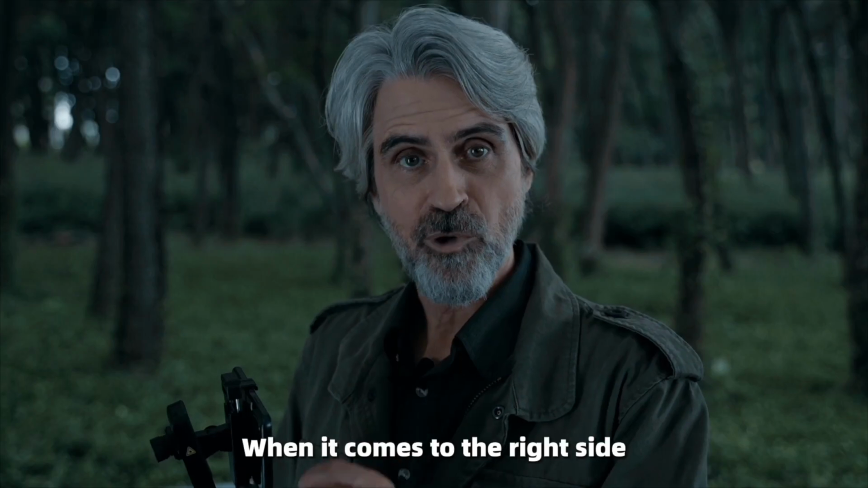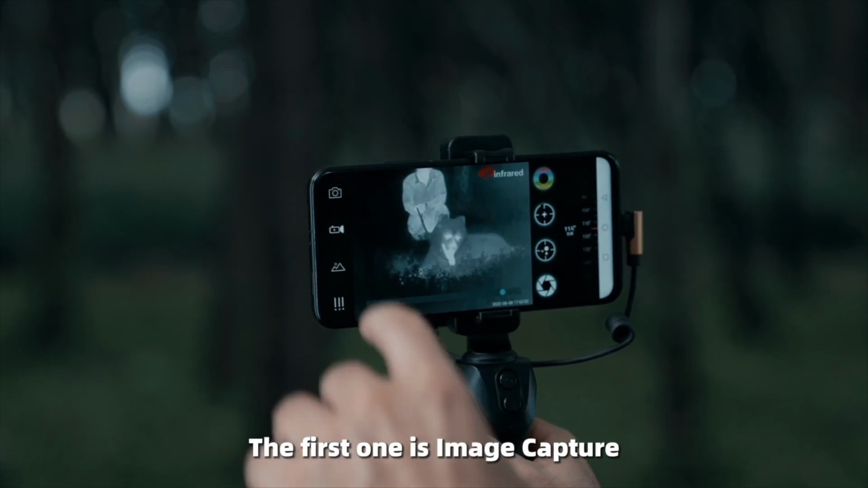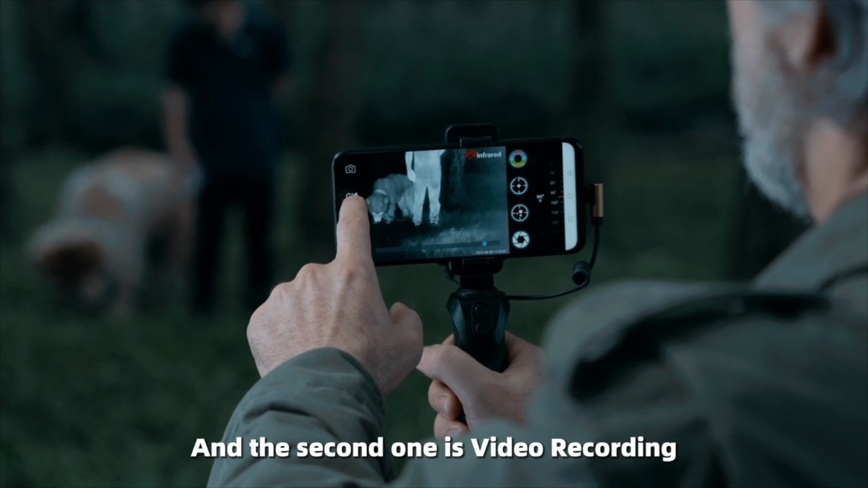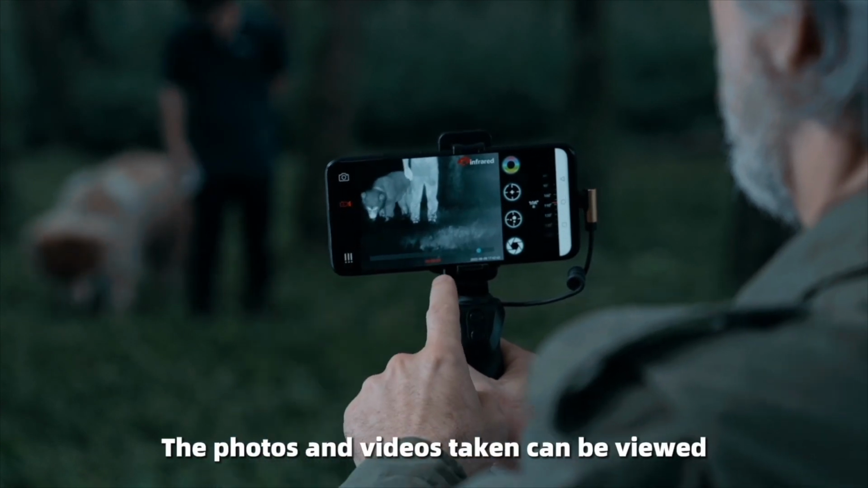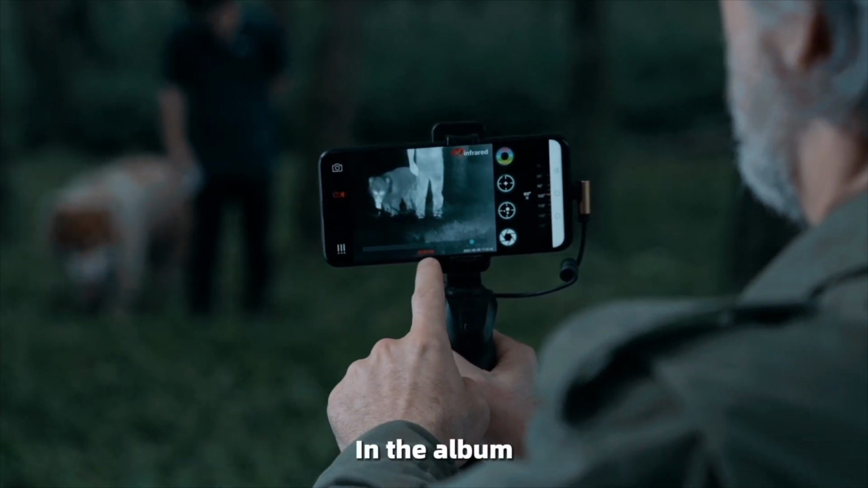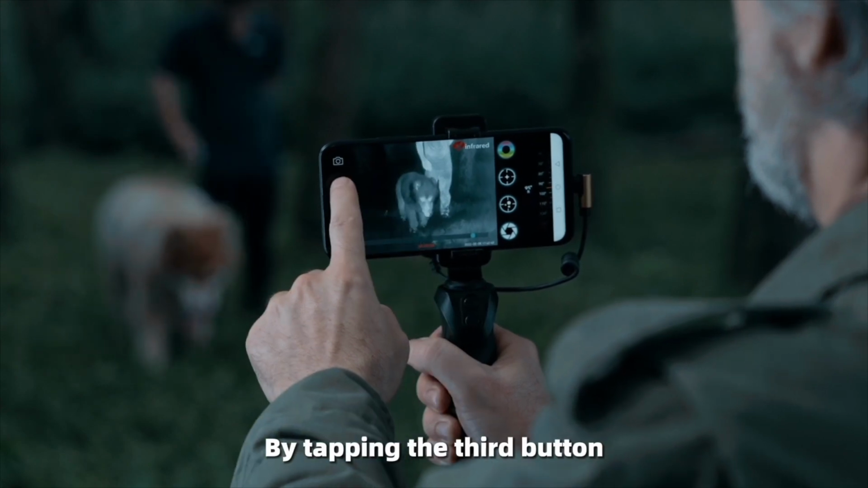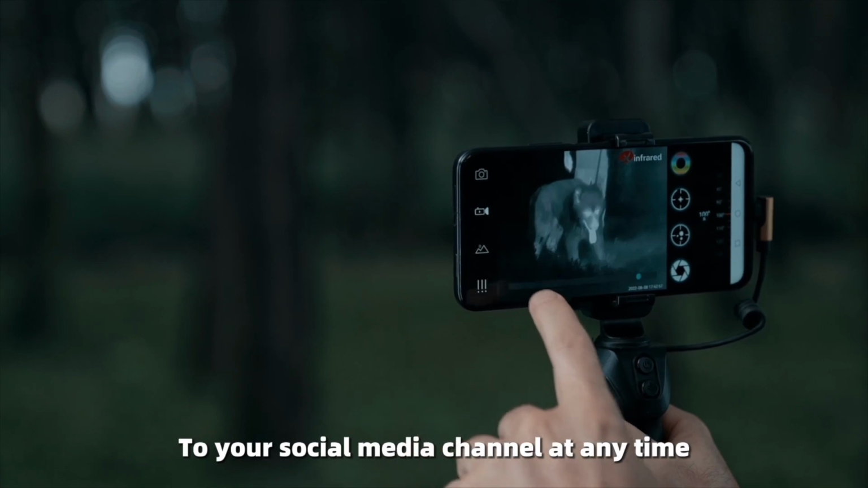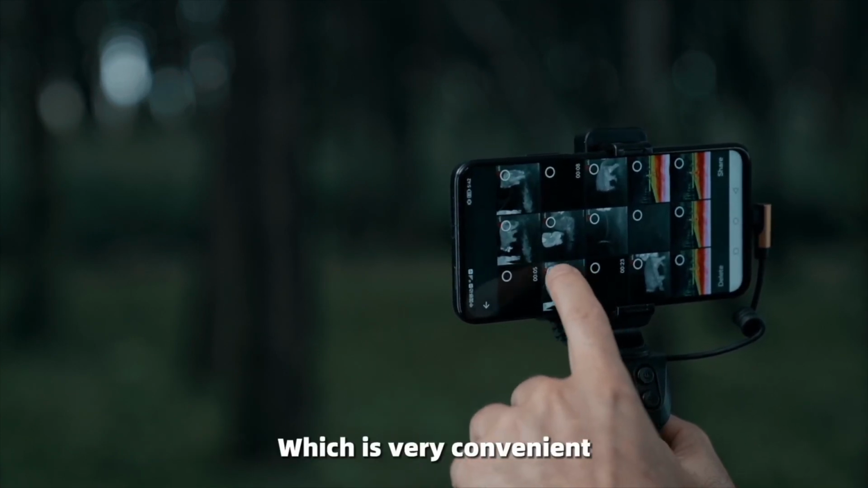When it comes to the right side, the first one is image capture, and the second one is video recording. The photos and videos taken can be viewed in the album by tapping the third button, and you can share them to your social media channels at any time, which is very convenient.